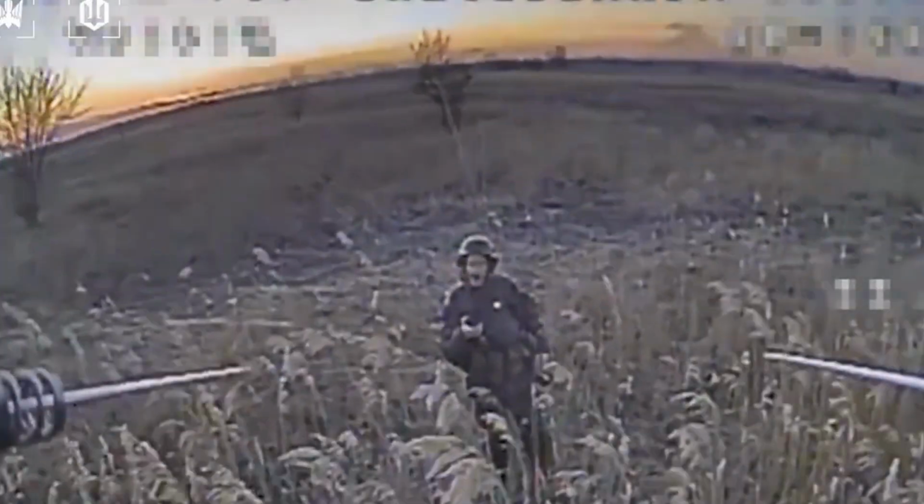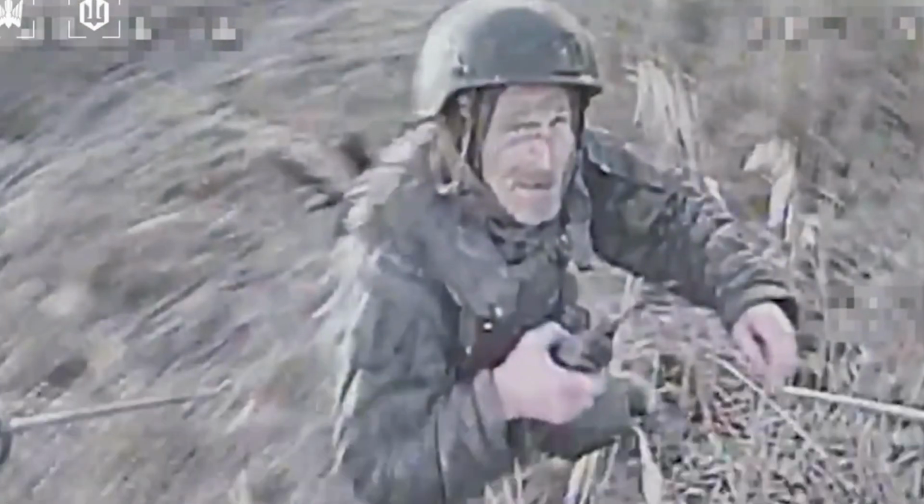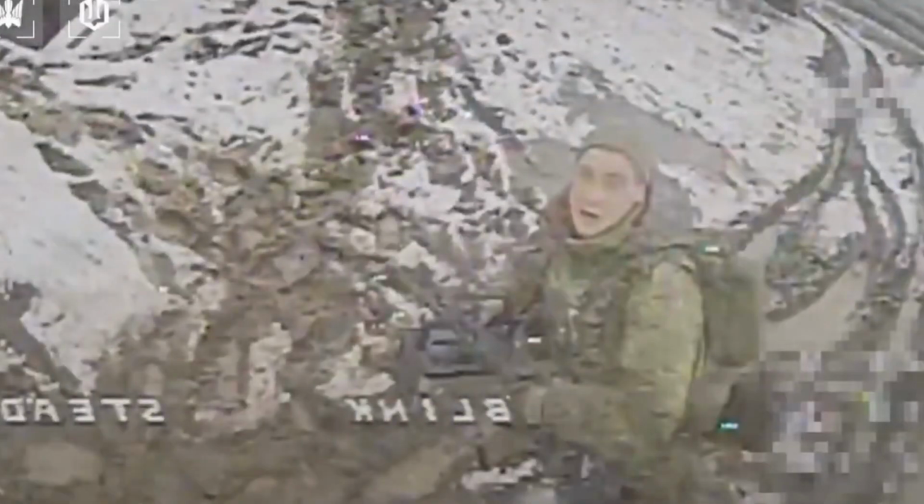The following sequence compiles multiple moments recorded by Ukrainian drones during the past month of operations in the Pokrovsk and Donetsk directions, as well as nearby contested areas. The footage highlights how Ukrainian drone units continue conducting sustained aerial patrols and strike missions across these sectors.